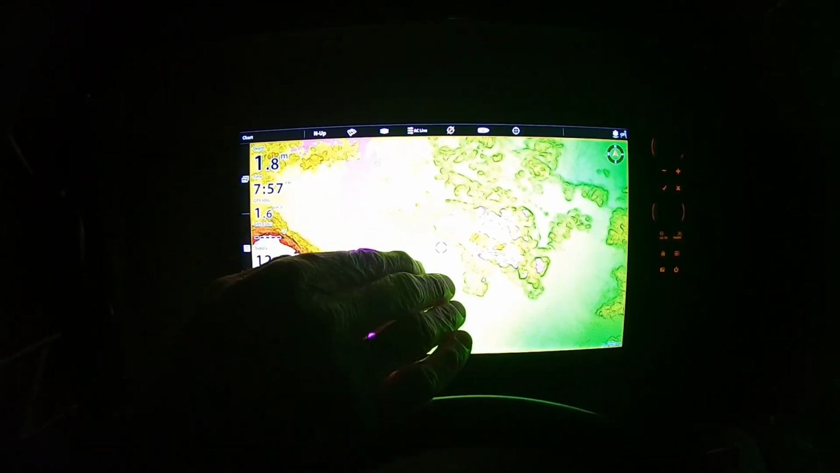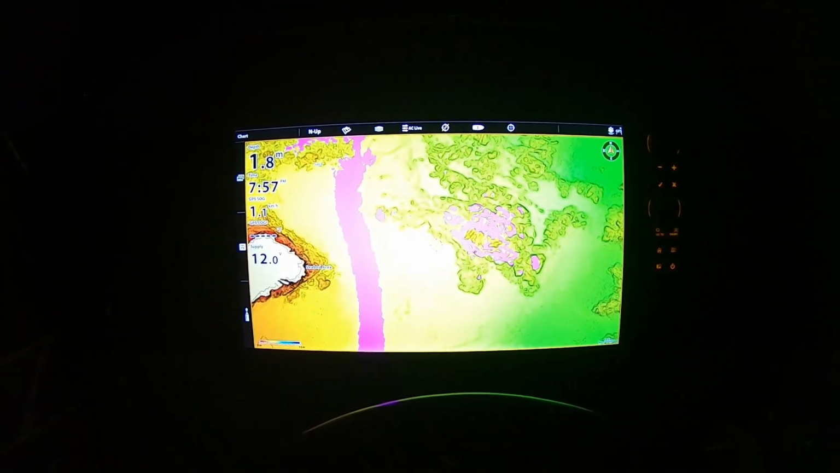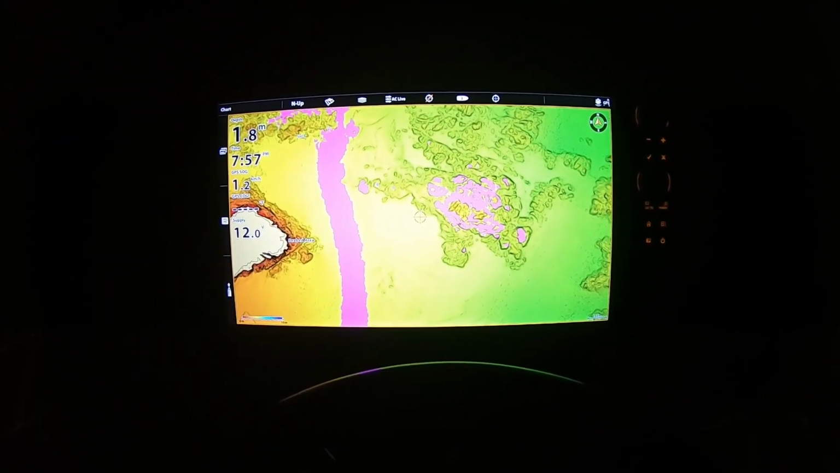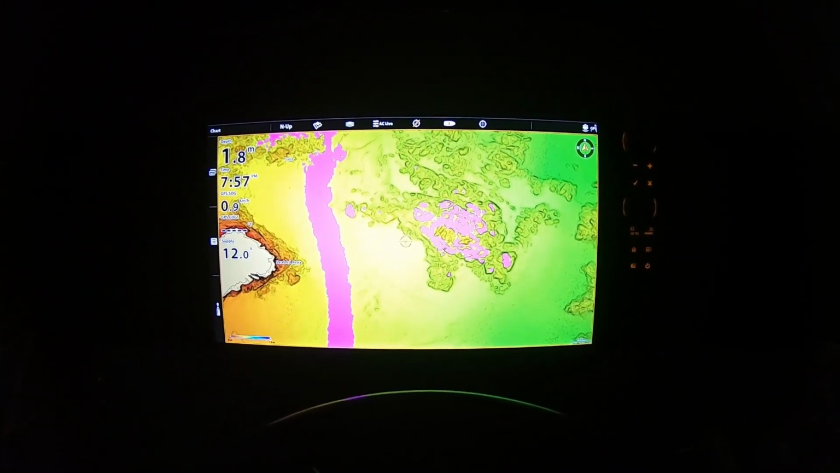I can come in and set my drift up to hit that edge, come in stealth, fire the electric up if I need be, or kill the motor and hit my drift, so I drift that edge, throw my lures, concentrating on where the sand meets the rock, and pick those fish up.